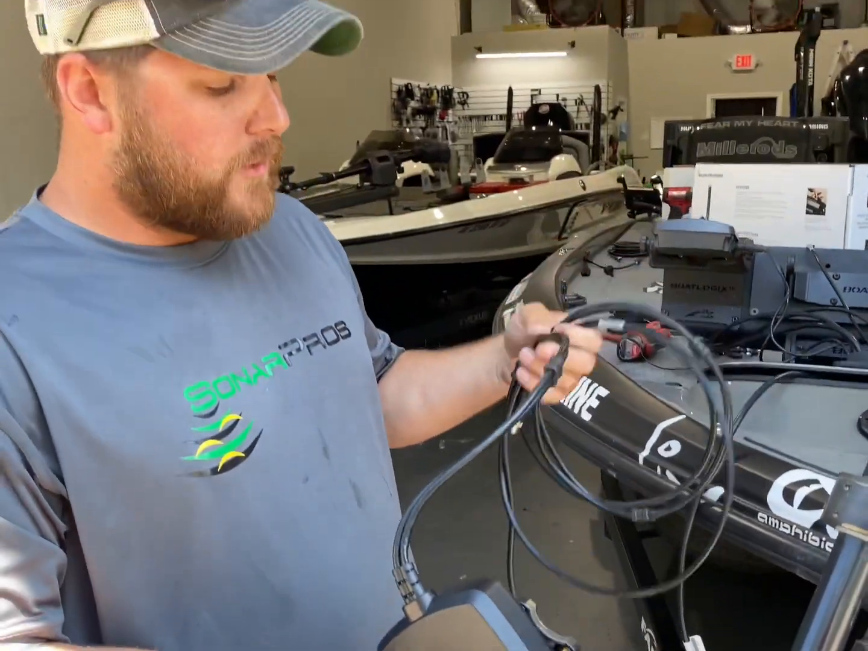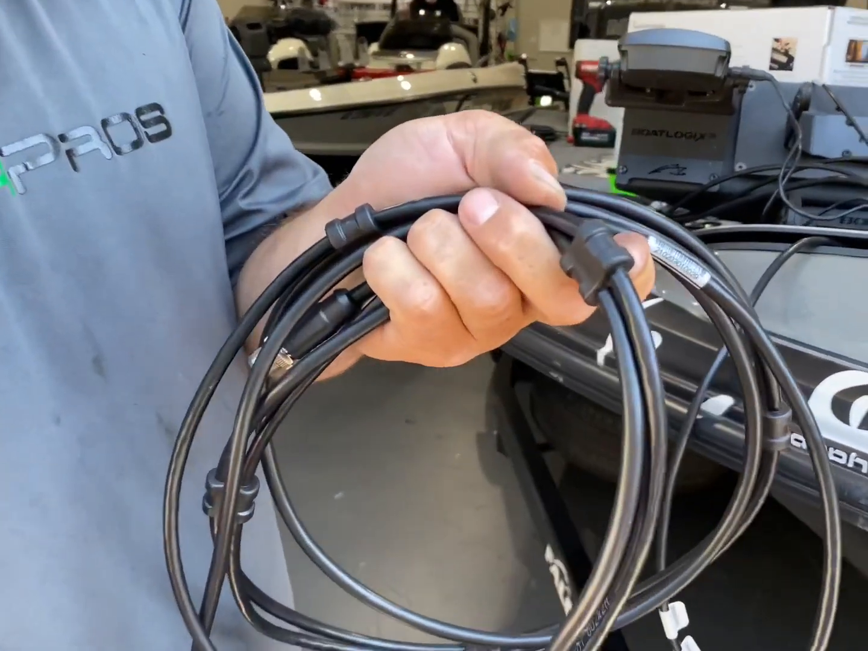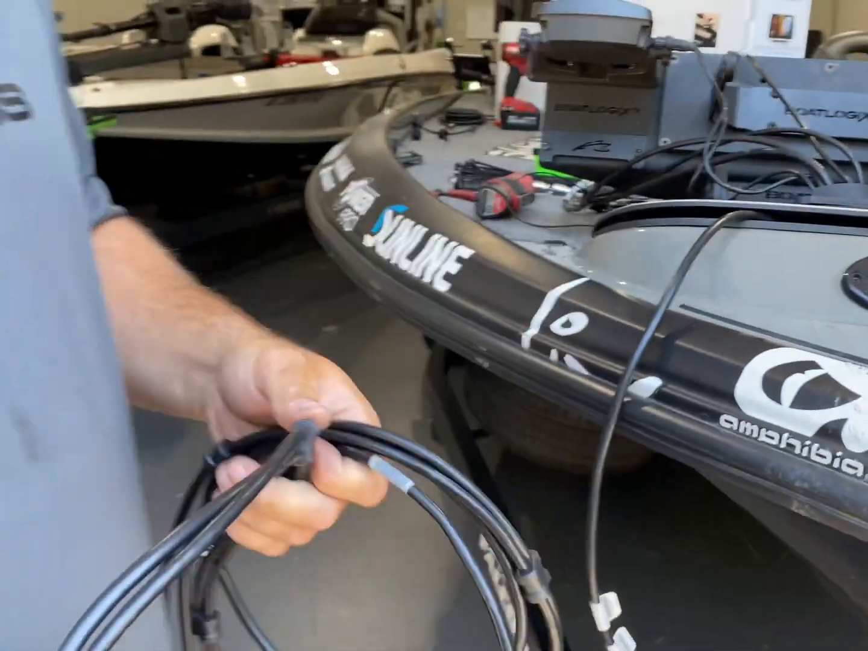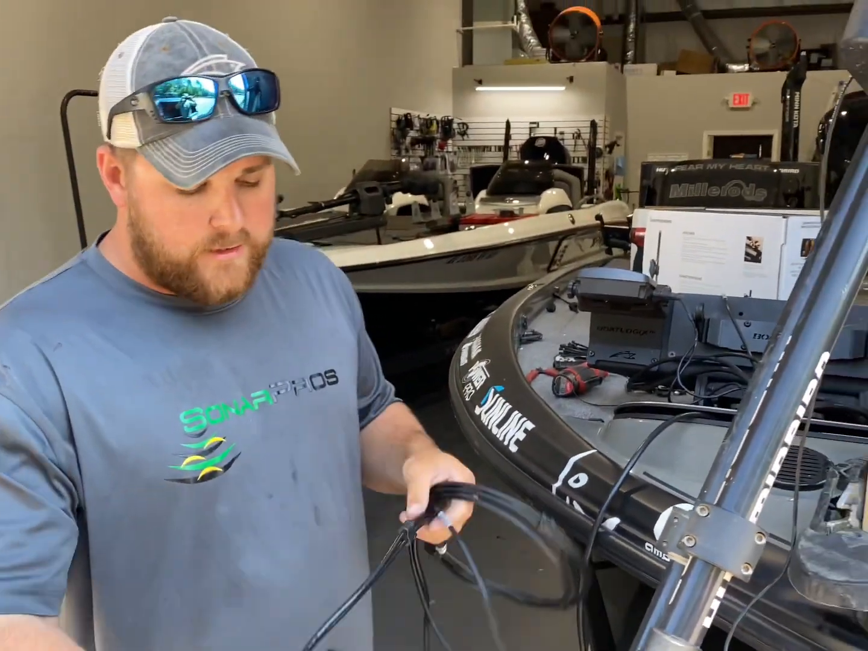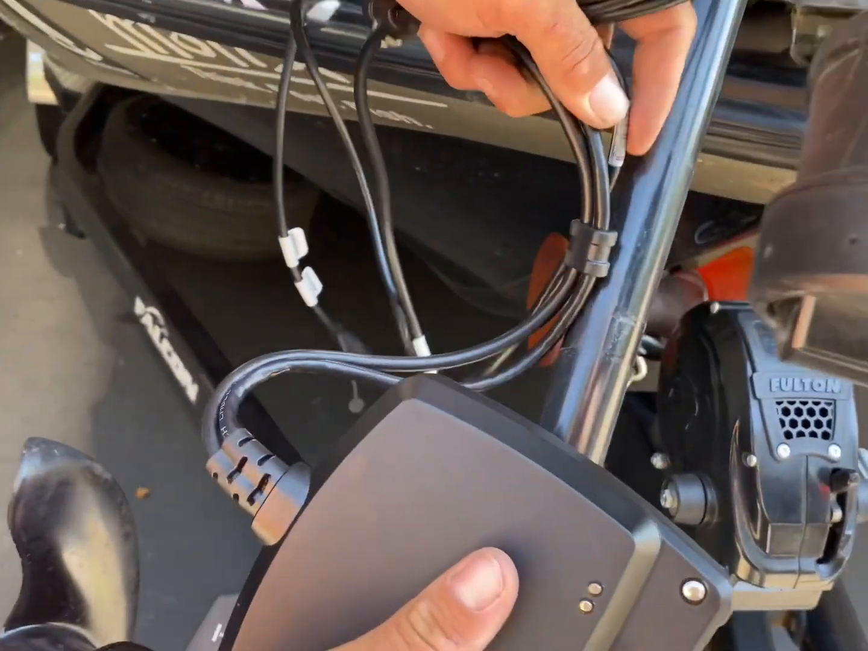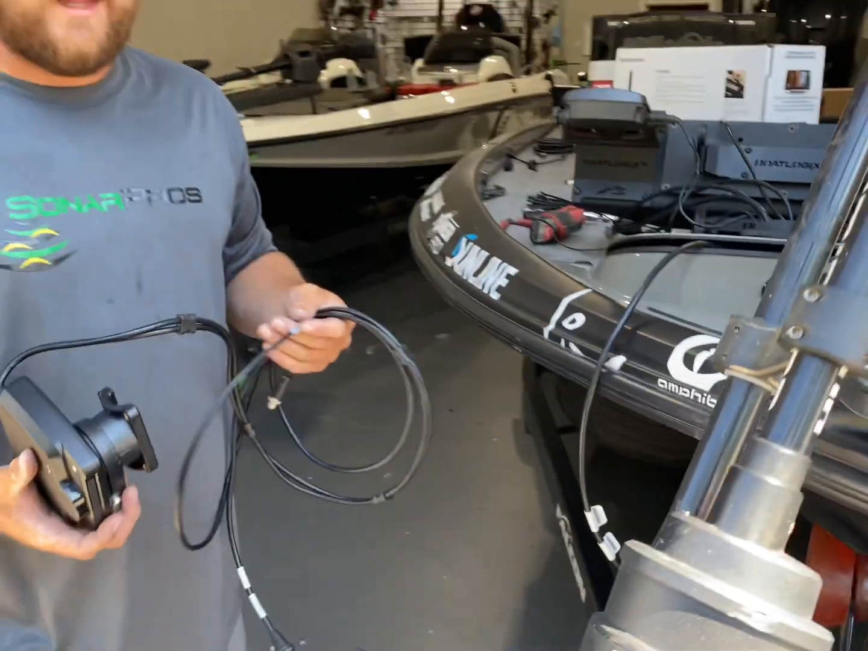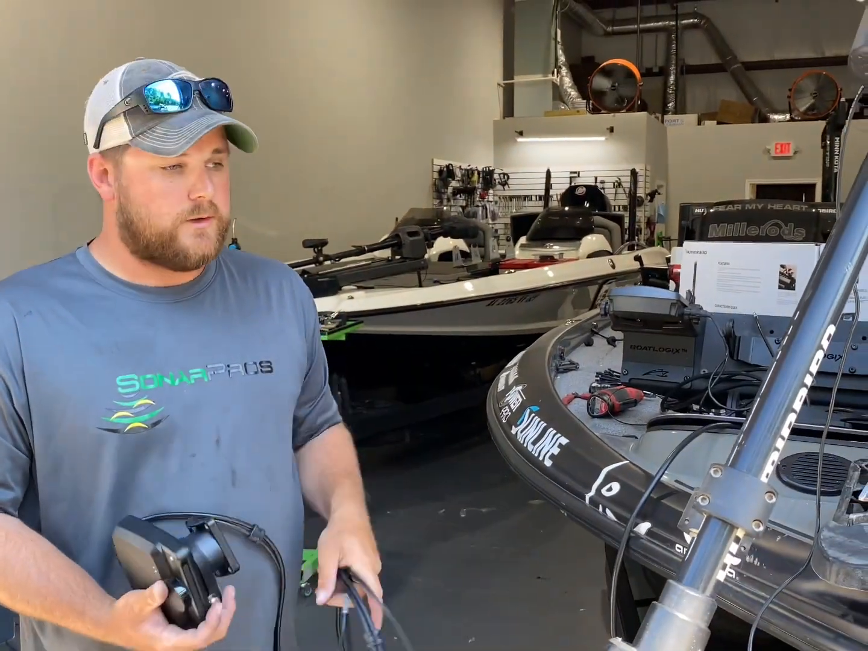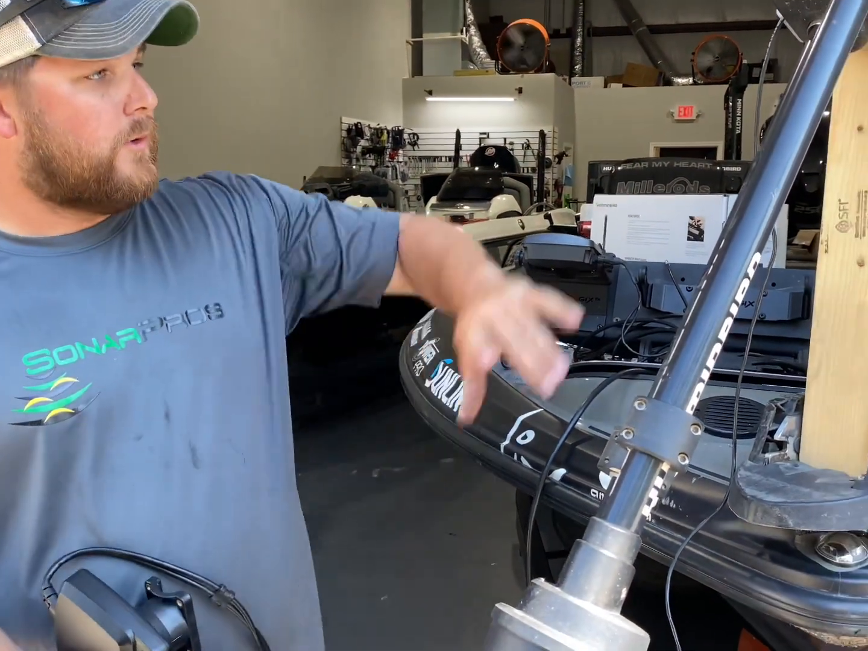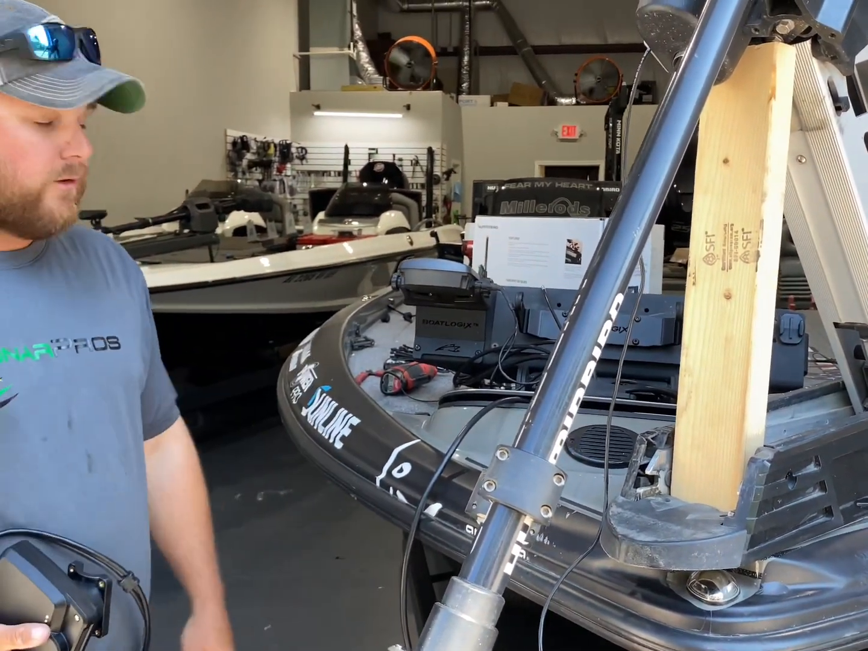One thing I've noticed right off the bat that I really am liking about this transducer is it actually has little zip tie protective covers. Compared to the other brands, you can't run zip ties for mounting. On this, we'll be able to actually secure the transducer cable with the zip tie mounts there. Not only will that offer an easy way to do the install, but it also protects the transducer cabling. So we're going to mount it, route the cabling up, get it up to the graph mount, and then we'll be pretty much ready to go from there.